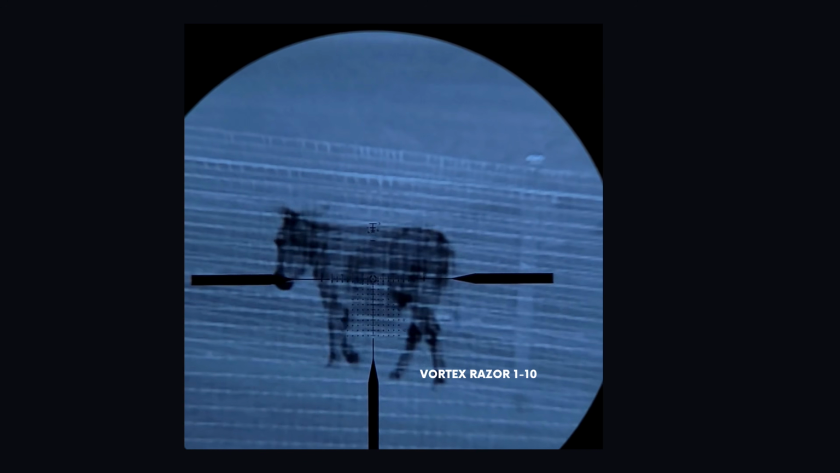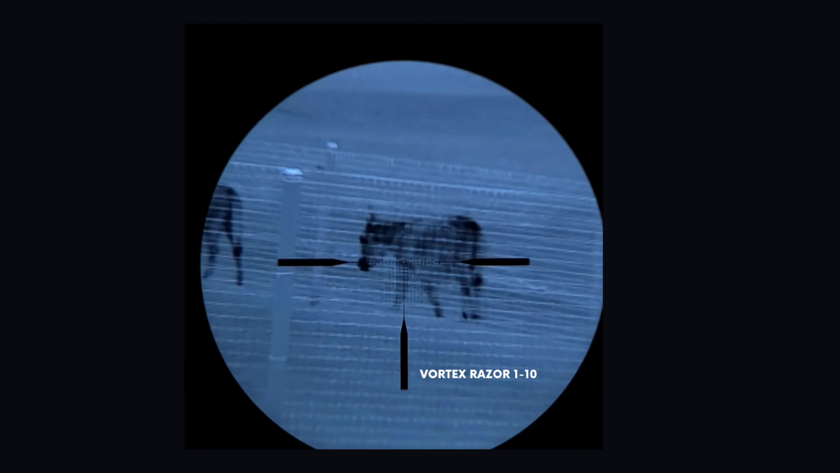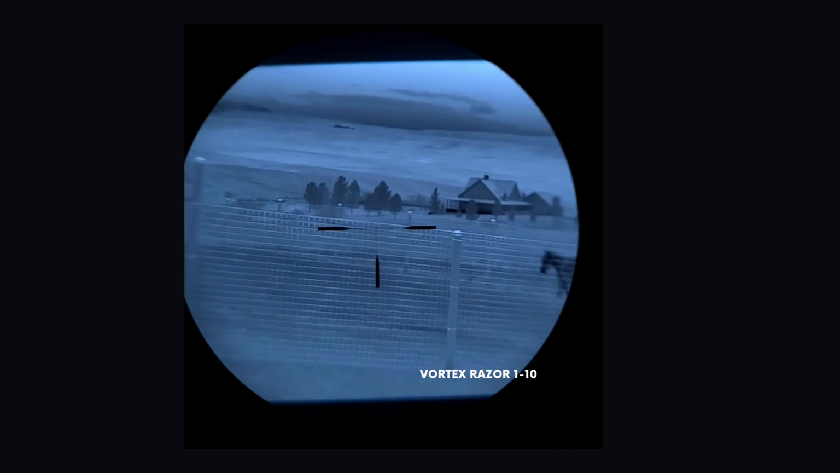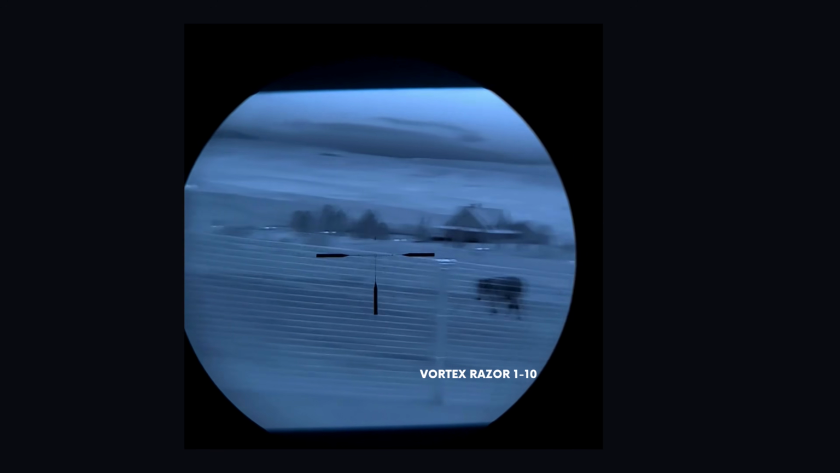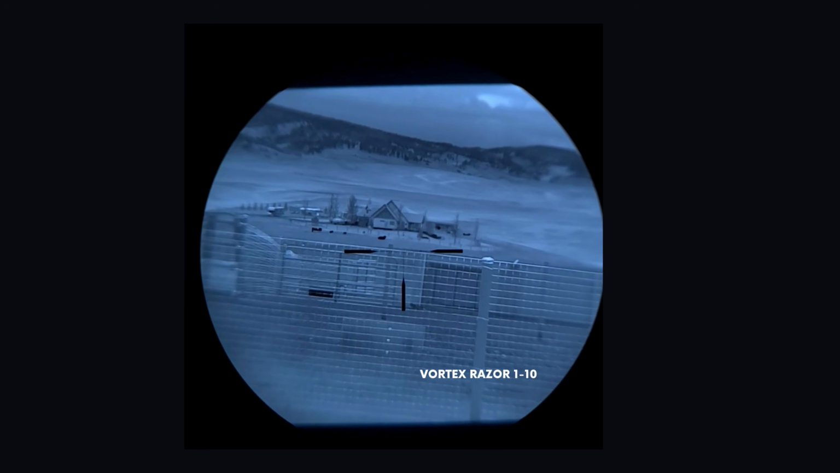Doing just donkey things out there. And we'll zoom out a little bit here, and we'll start to just pan around into the background environment. This house is 400, 500 yards away. And we start to look at a little bit more long-range implements.